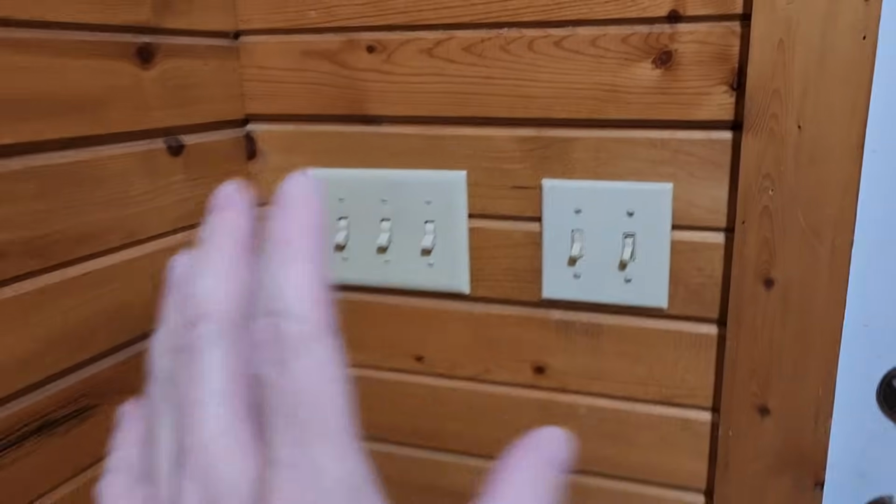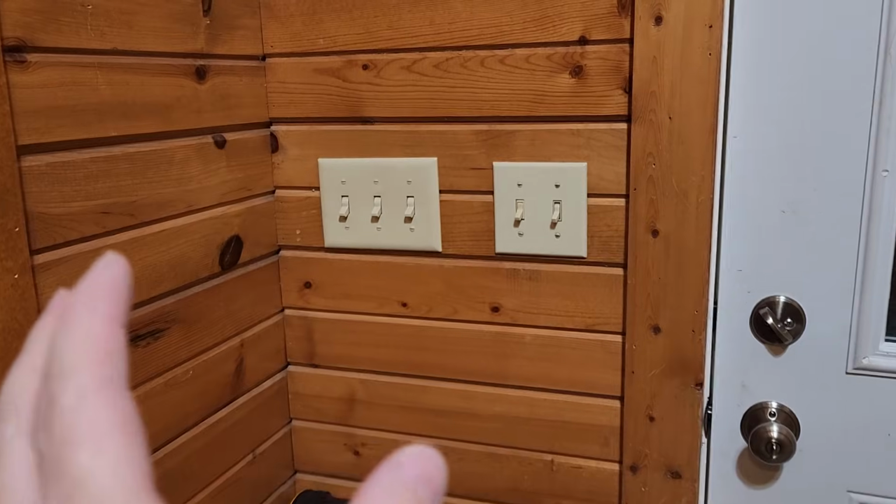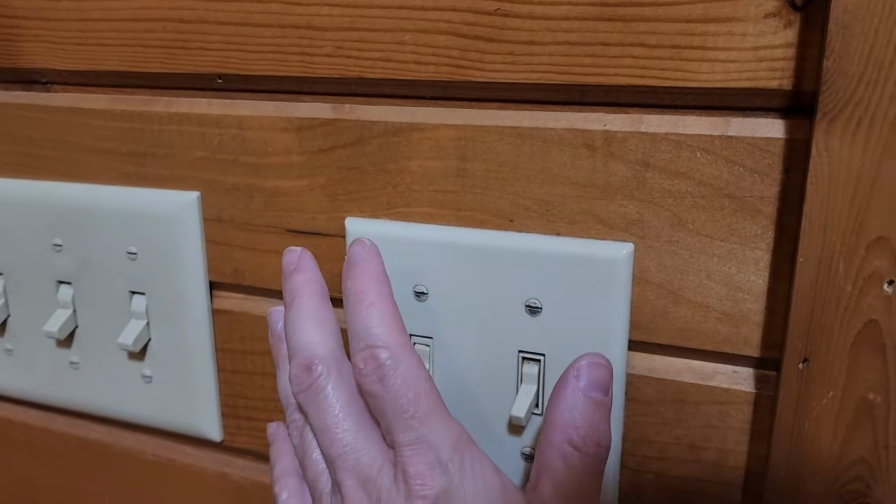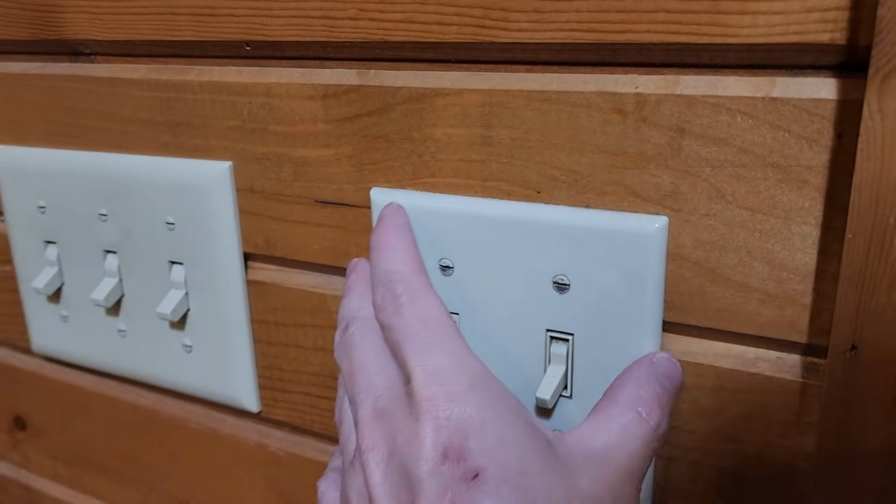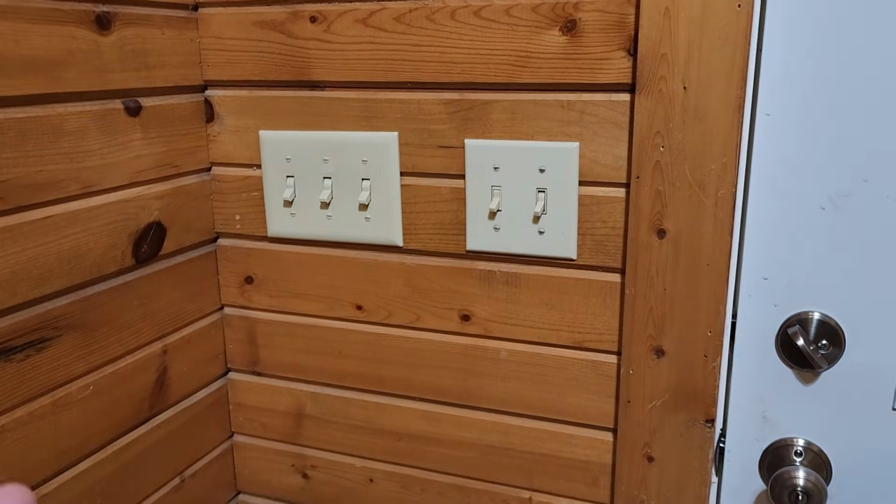It is super calm outside right now, not windy at all, and mid-20s, but the other day it got below zero and it was super windy, and you would think someone had a fan turned on blowing right through these switches. Now really it's more of an insulation problem inside the wall, but what are we going to do, open up the wall just for that?